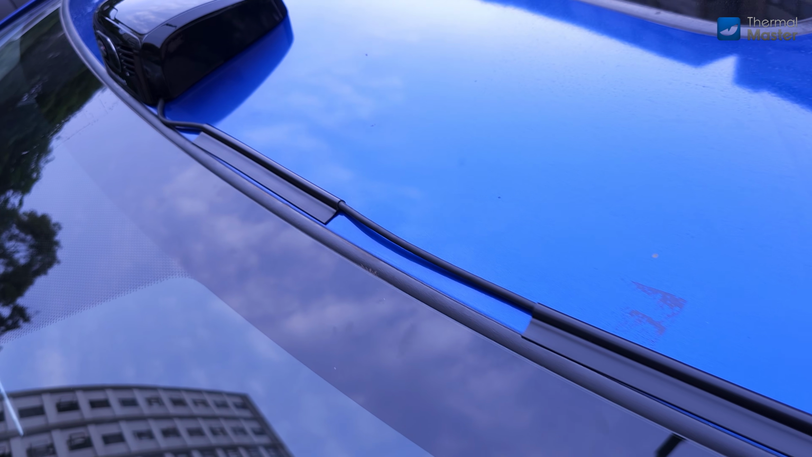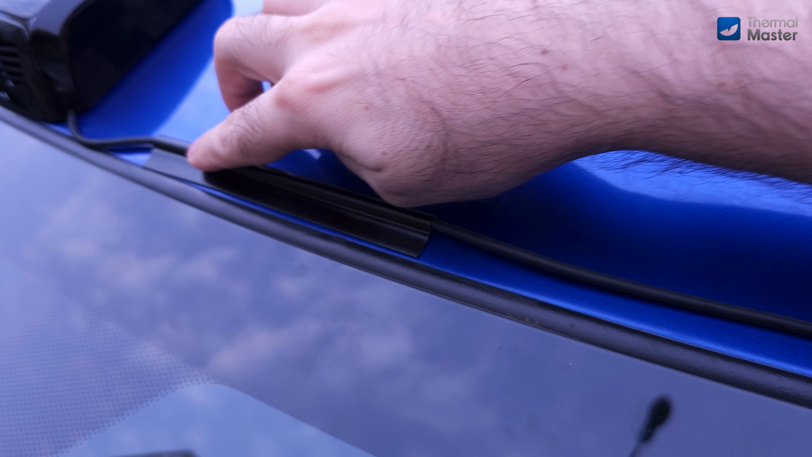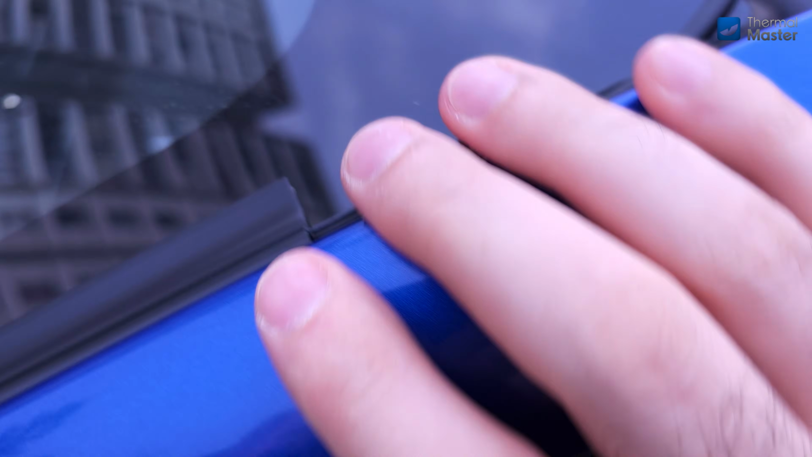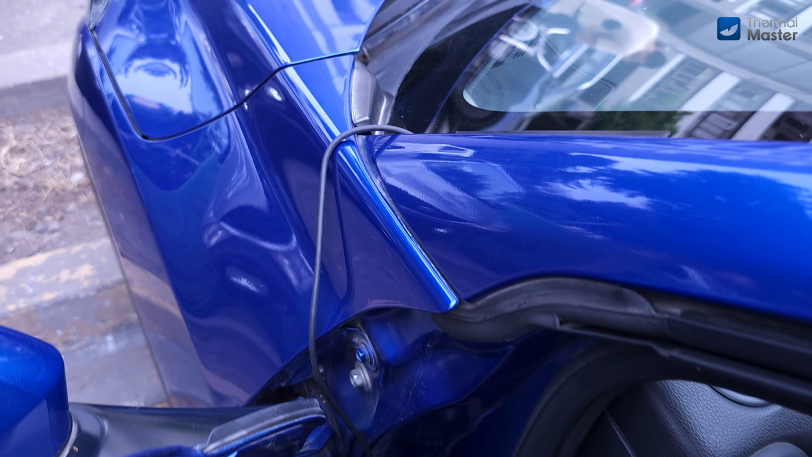After the channel guides are installed, the cable is routed. The adhesive on the channel guides is absolutely removable, not going to leave any mark or residue, and it's easy to work with. And now the cable is run into the interior.